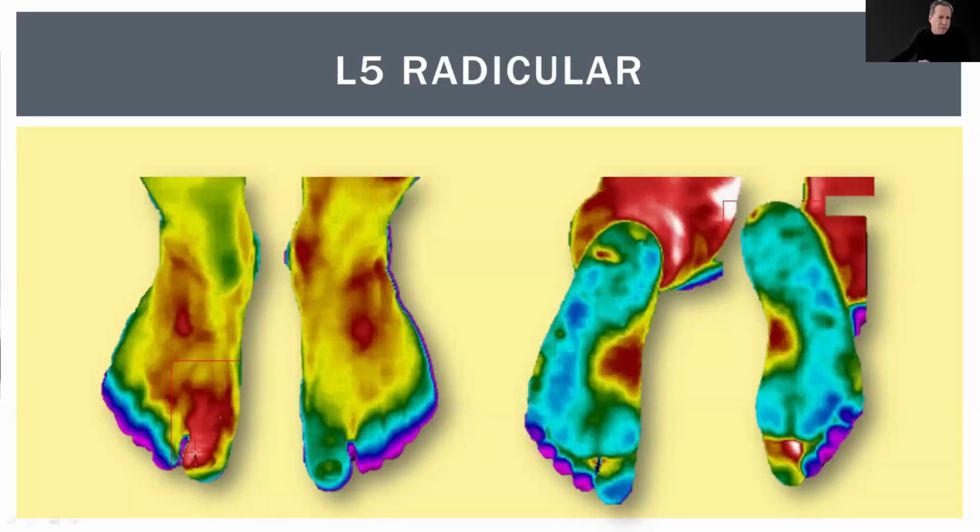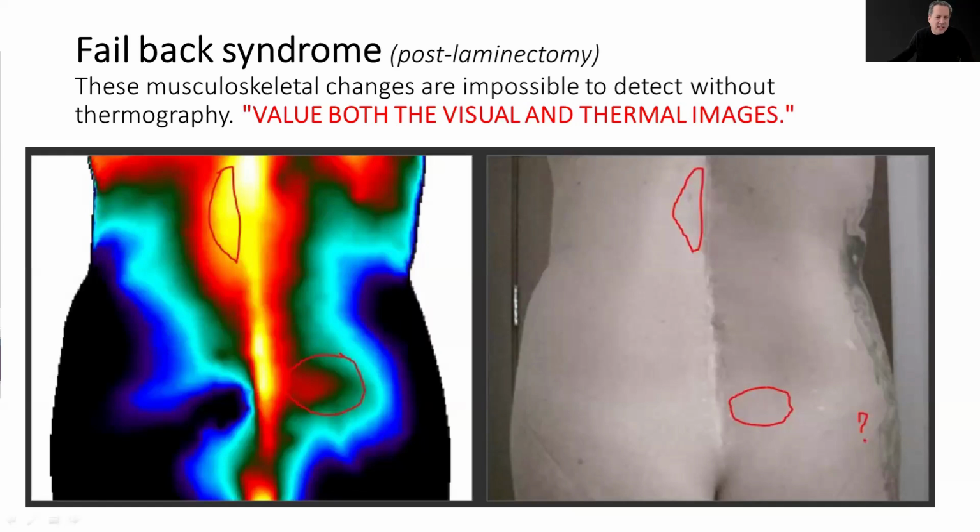Here's another example of radicular L5 on both feet. Sure, we can do neurological exams, electroneuromyography to confirm or to have all the criteria for definitive diagnosis, but we can start the treatment. We can start to think about this, or to understand why the patient has this L5 pattern on the images. In this case of failed back syndrome, post-laminectomy, it's possible to understand where the main inflammatory points are to start the treatment or to start the investigation.